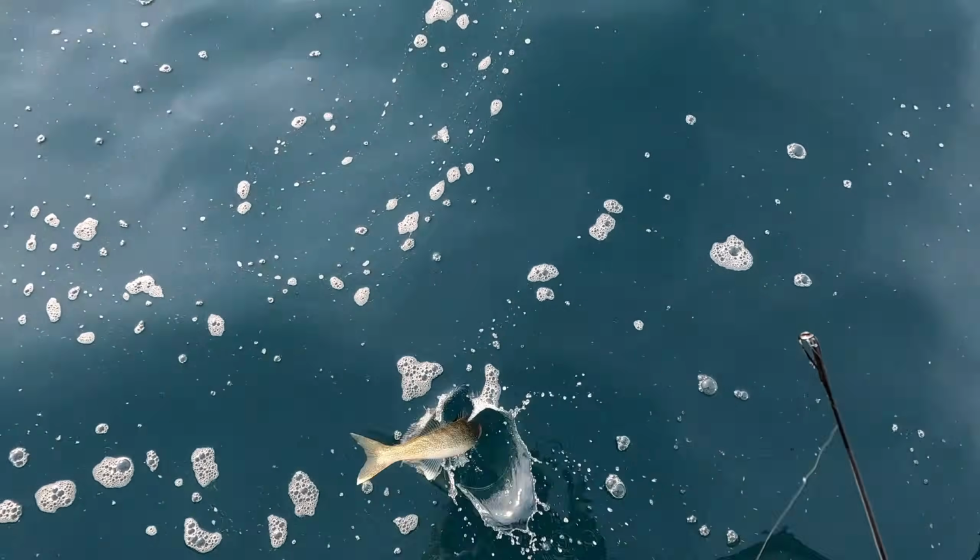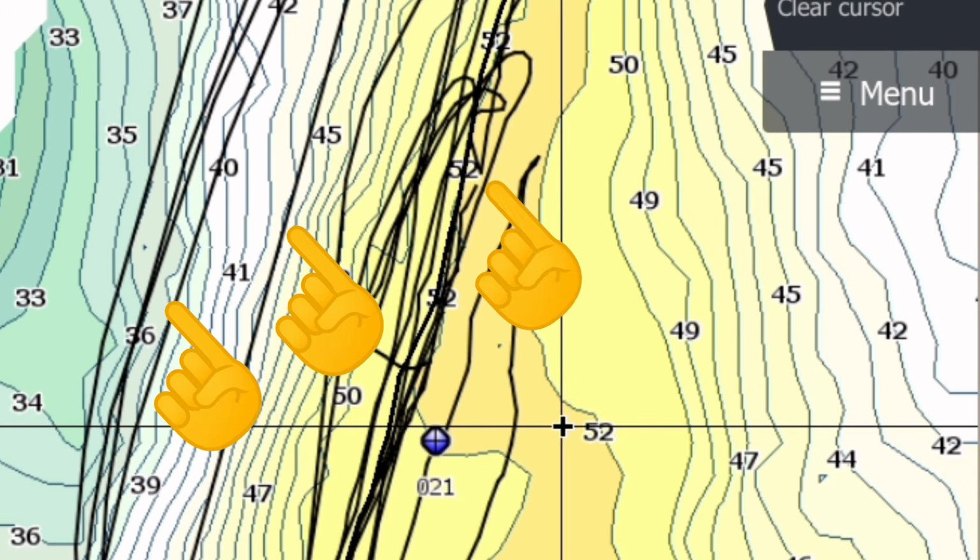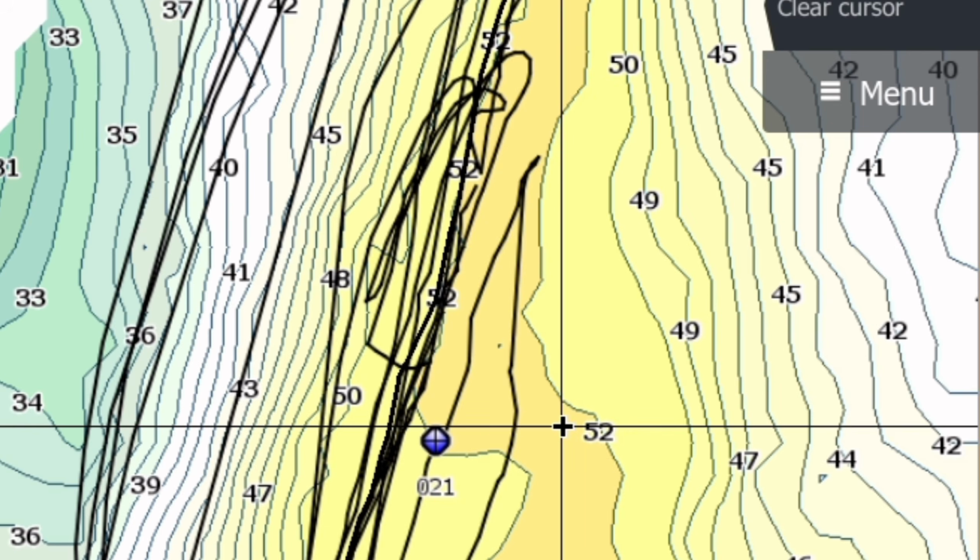Super tiny. And so on this screenshot, what you'll notice is that I have a bunch of different lines going from the 35-foot range all the way to the 52-foot range. I will try to change the depth that my drift is in.